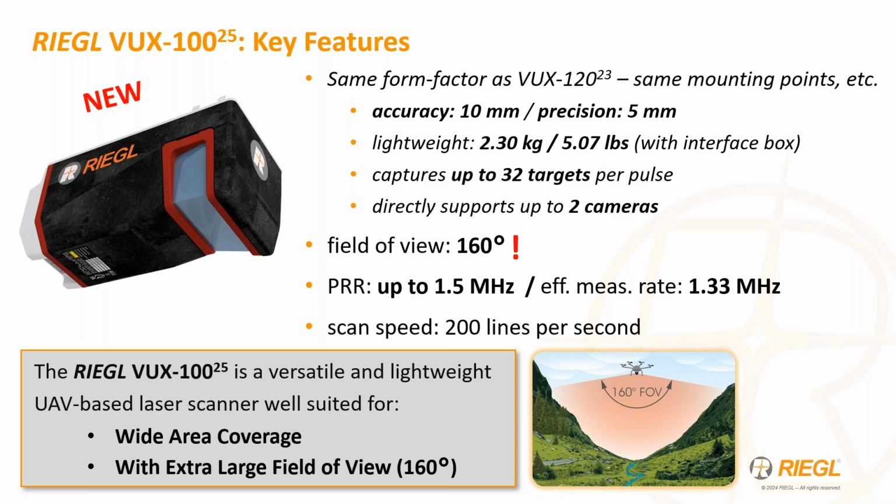What is unique about the VUX 100 compared to the 120 and 160 is that it is nadir and not the nadir forward backwards multi-look angle. And this is something that we find will fulfill a need to bring a lighter weight nadir scan mechanism to increase your operation for wide area coverage with that large field of view, for those who are really looking for that nadir rather than NFB.